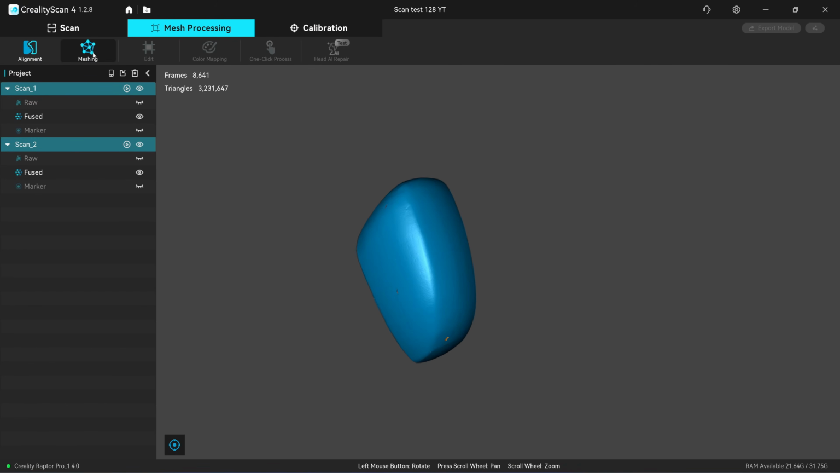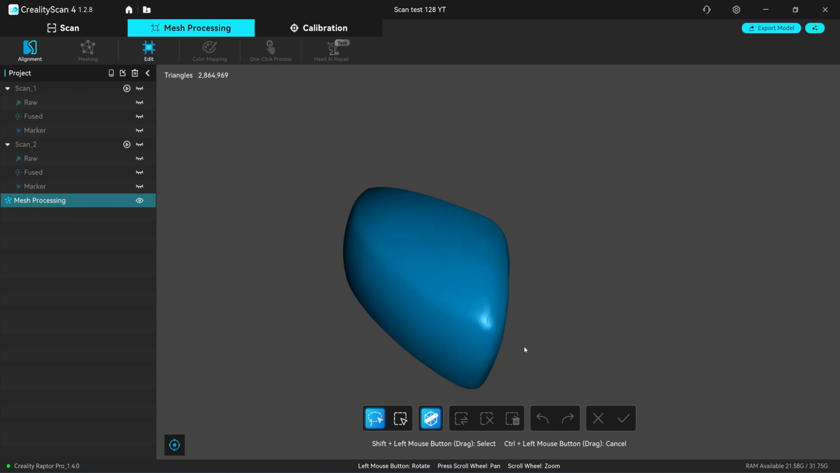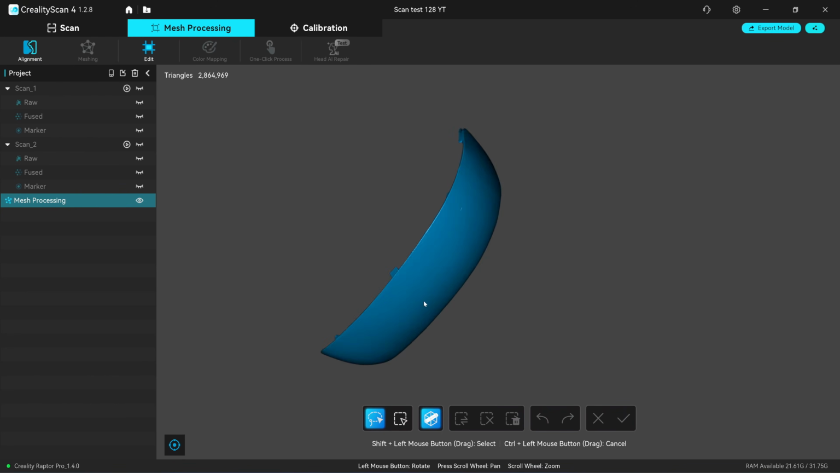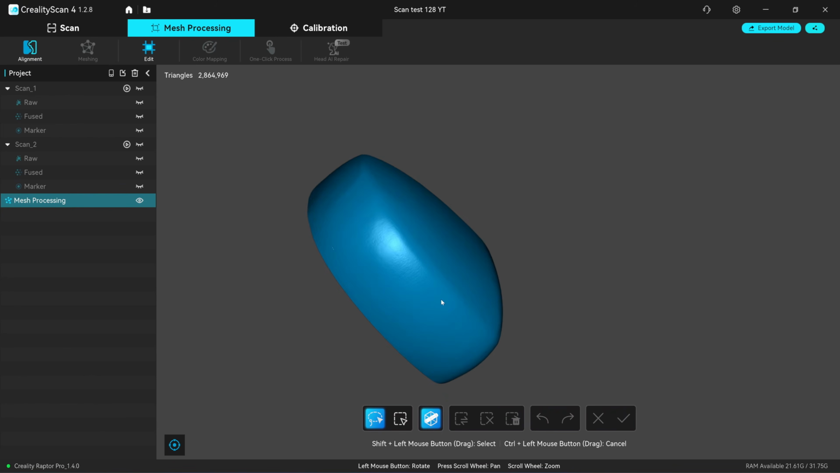Okay, let's mesh the part, 3.2 million. Okay, this is the result. There's no seam line, a very clean 3D scan. And this part is not the original part, it's a 3D printed part. So I scanned the clone part.